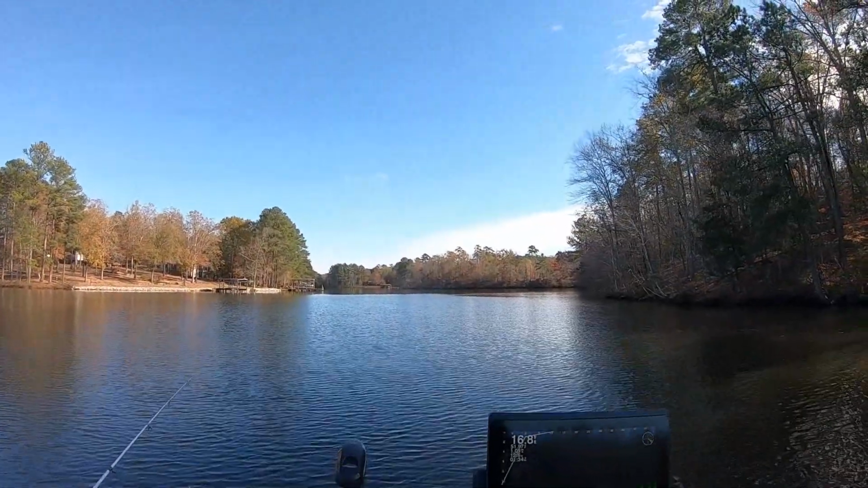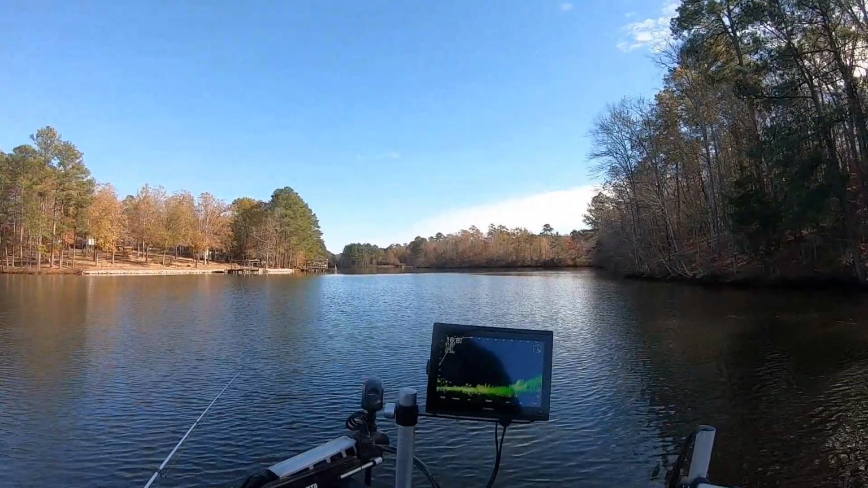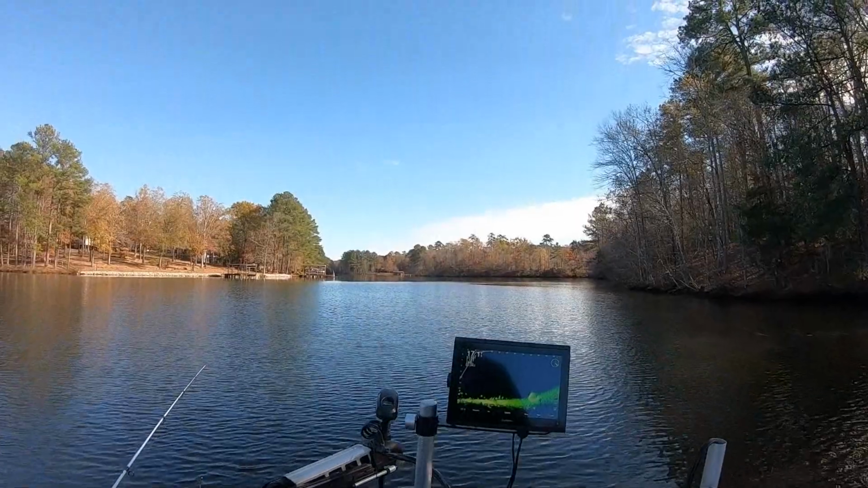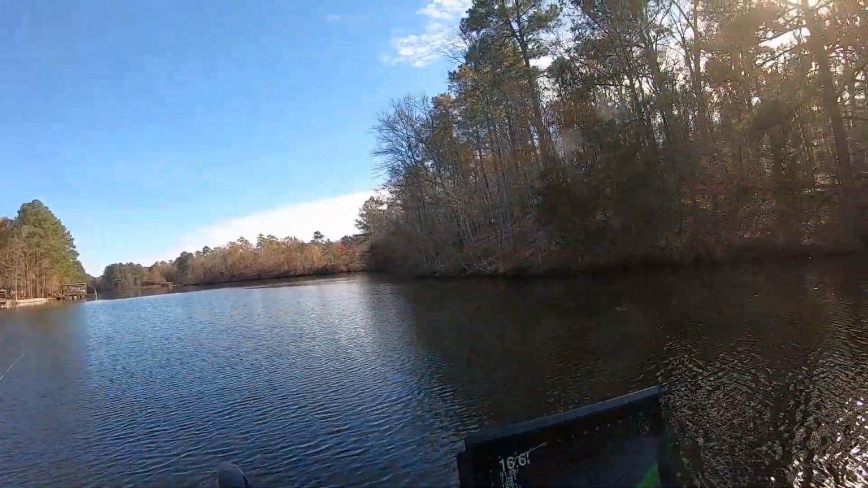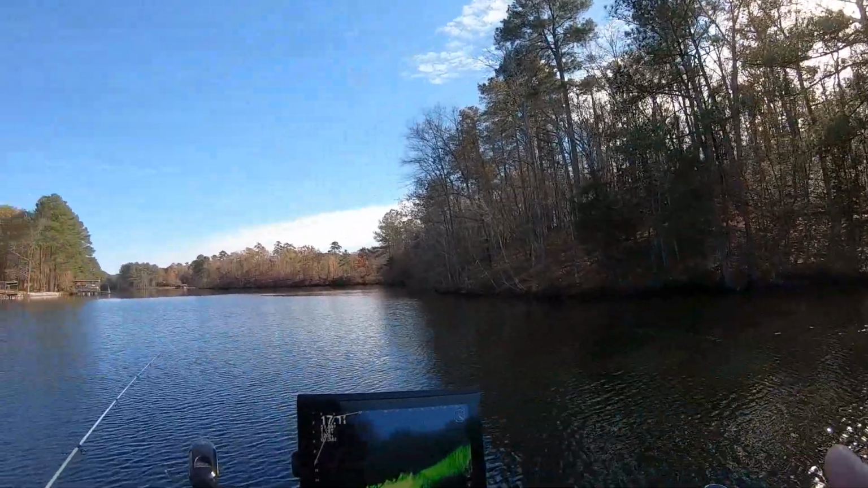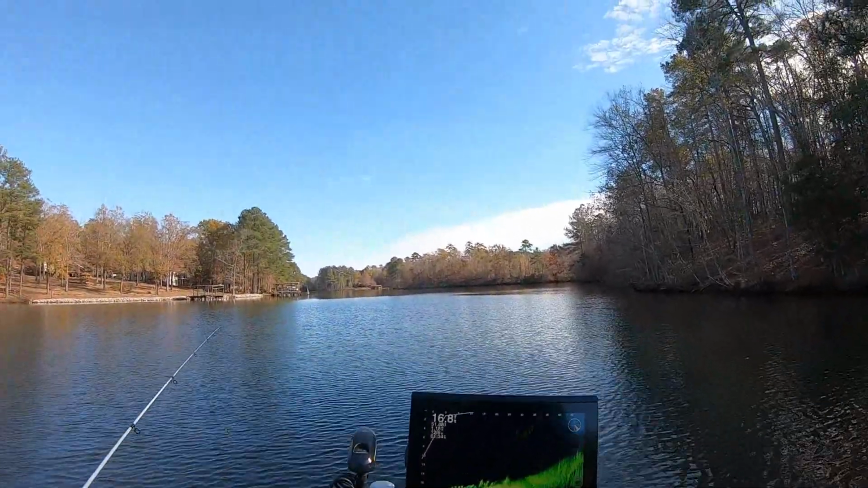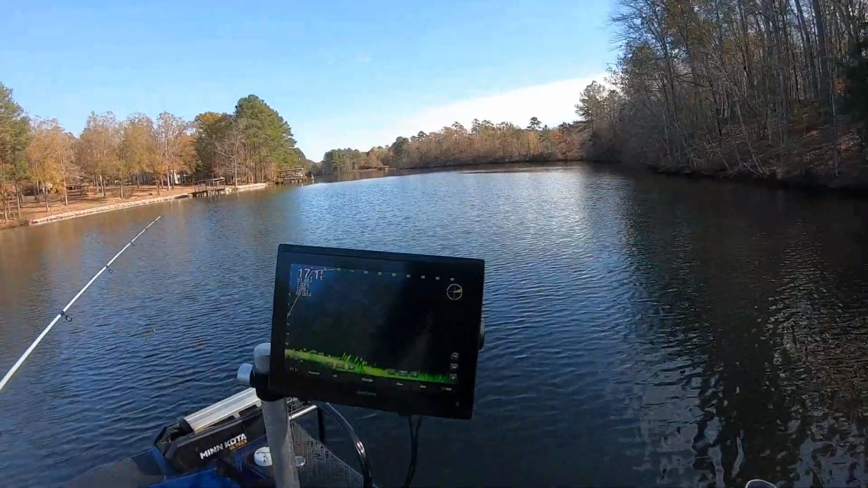But I find it's easier to run a remote when I'm open water fishing. When I'm fishing boat docks, no, I do not use a remote. Why would I even need it? You know, I'm standing here, I'm looking, then I put it on spot lock and I'm standing back here fishing. But when you're fishing open water, from now to February into March, I'll fish open water. And I'll do what I'm doing right now. Look, there's fish everywhere, guys. Look here.